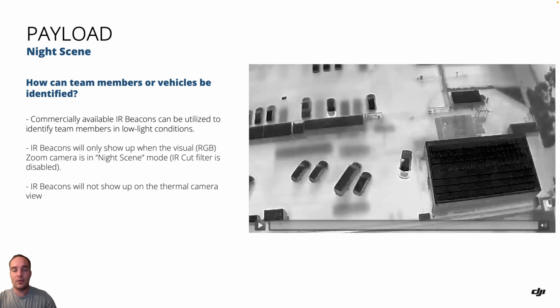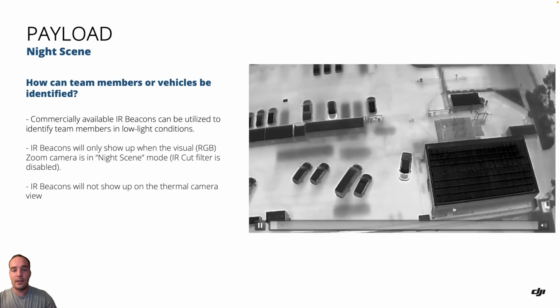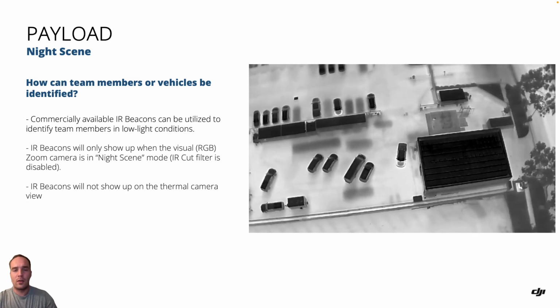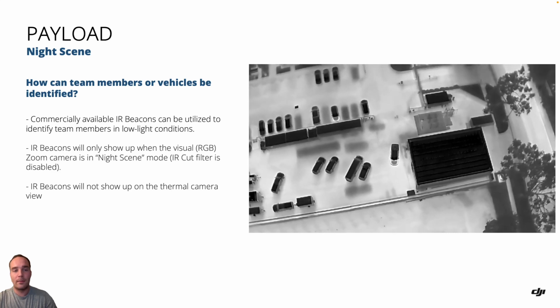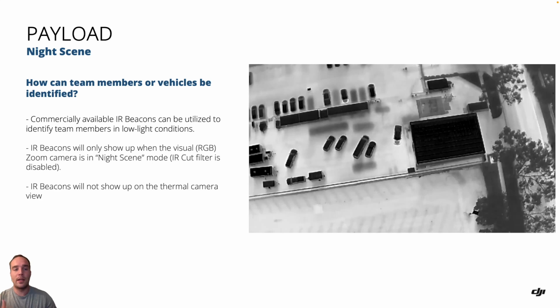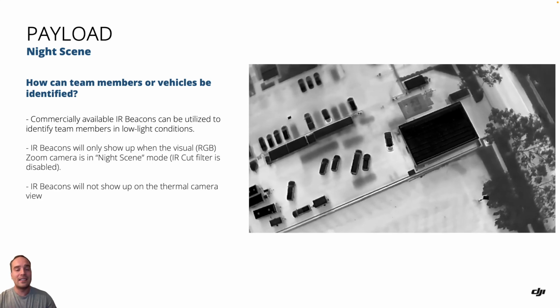And it's important to note as we watch this video, on the right side there is an IR beacon on the truck right here, that IR beacons aren't going to show up on the thermal camera view, or also referred to as a IR camera. It's only going to show up when we're in the zoom camera and we have that IR cut filter disengaged.